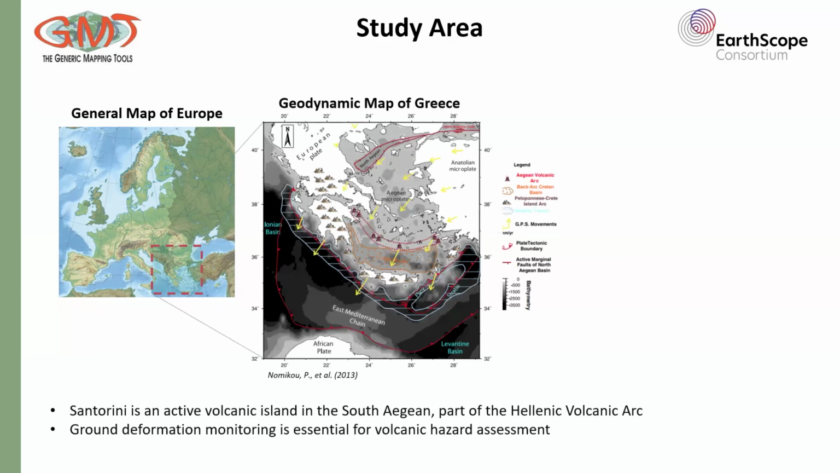In the middle, we have the geodynamic map of Greece highlighting the broader tectonic setting. My study area is Santorini Island, which is part of the Hellenic volcanic arc, formed due to the subduction of the African plate beneath the Aegean microplate and the overall Eurasian plate. As you can see in this map, we have these yellow GPS vectors and some fault structures indicated by the red color, indicating active crustal deformation in the whole area.